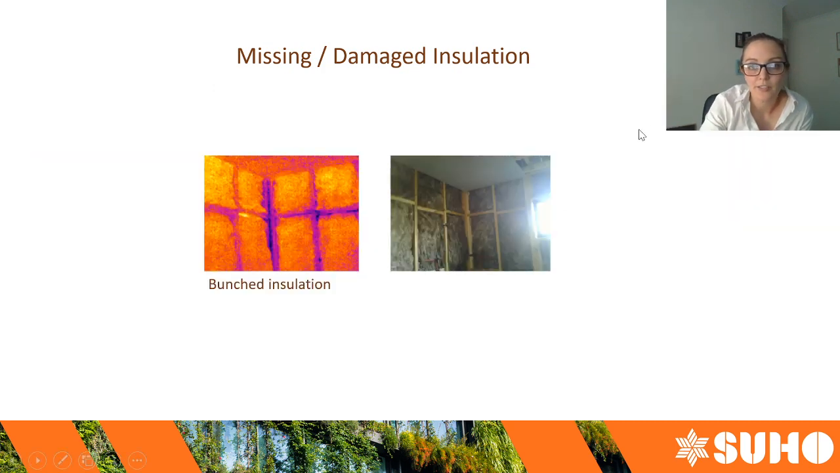A little image here. So here we've got some visible insulation, making quite good contact with the studs, but you can see on the thermal image here that there's actually some gaps, particularly around the corner junction. What we often find is that there is no insulation in that corner junction. Now sometimes access can be a little bit tricky, but again, least path of resistance. If you've got a non-continuous insulation barrier, you're going to get heat transfer through those gaps.